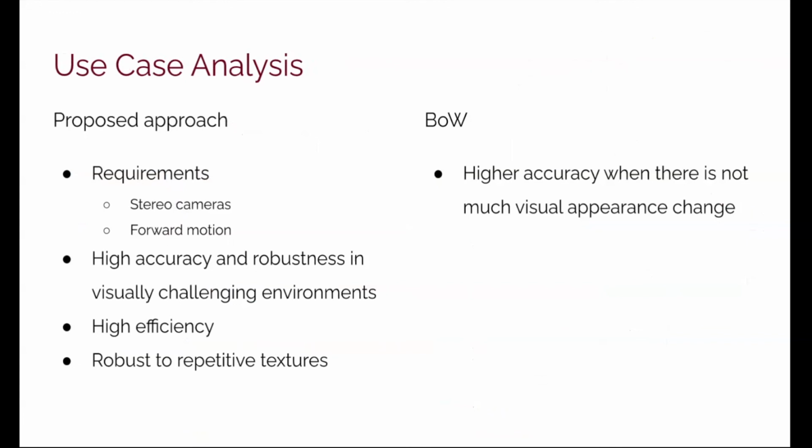But compared to the conventional BoW approach, our method is more accurate and robust to visual appearance change, and much more computationally efficient. It is also robust to repetitive textures. However, BoW is more accurate when there's not much appearance change.